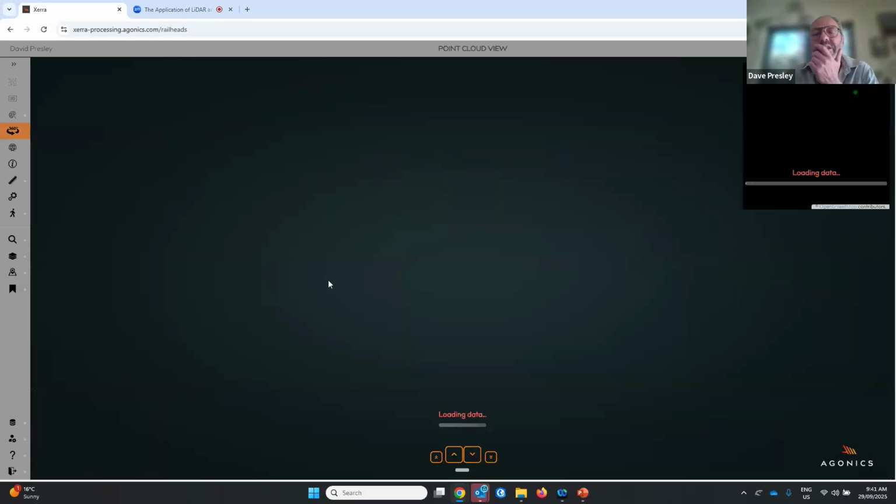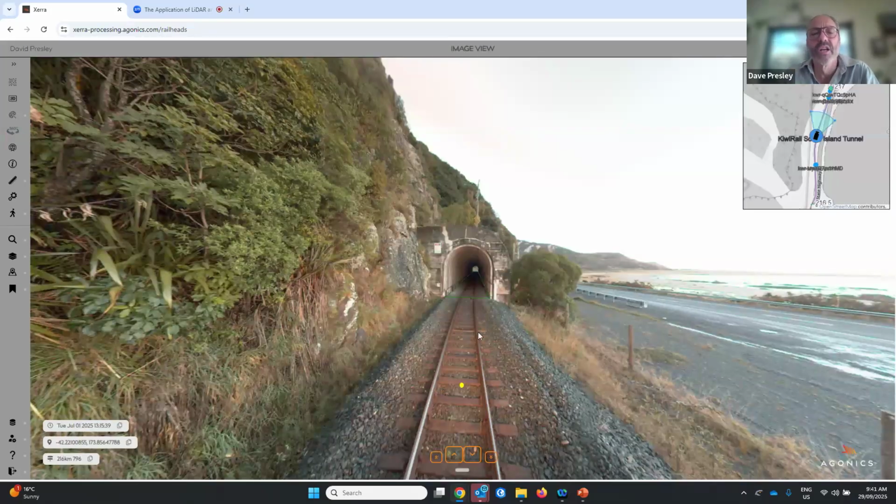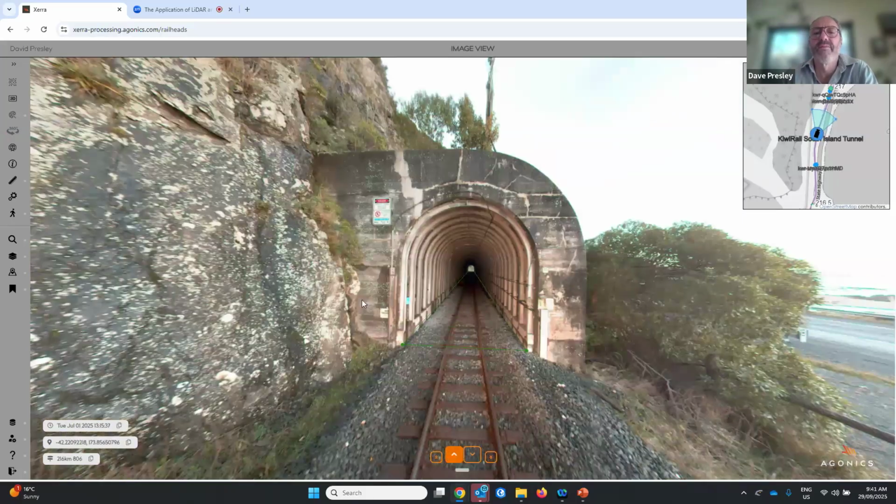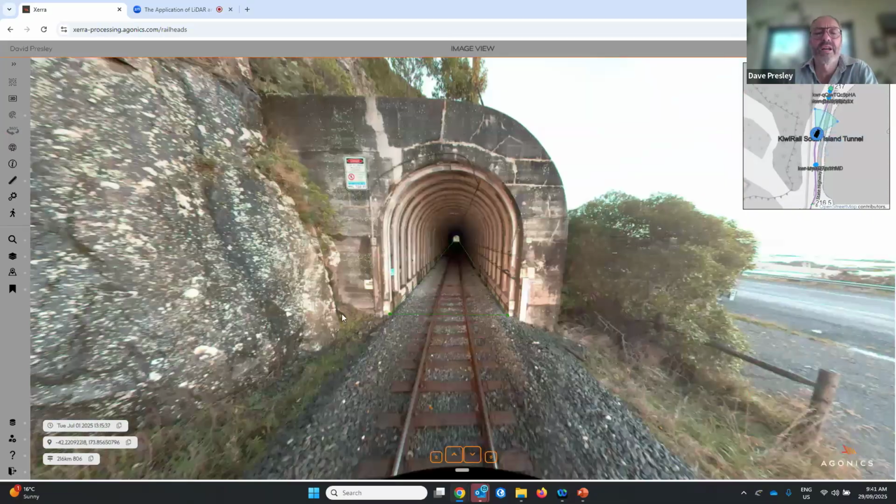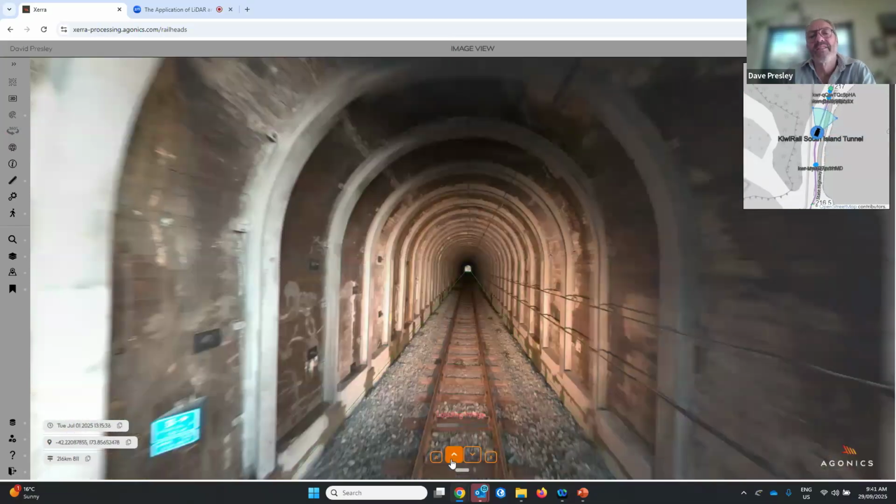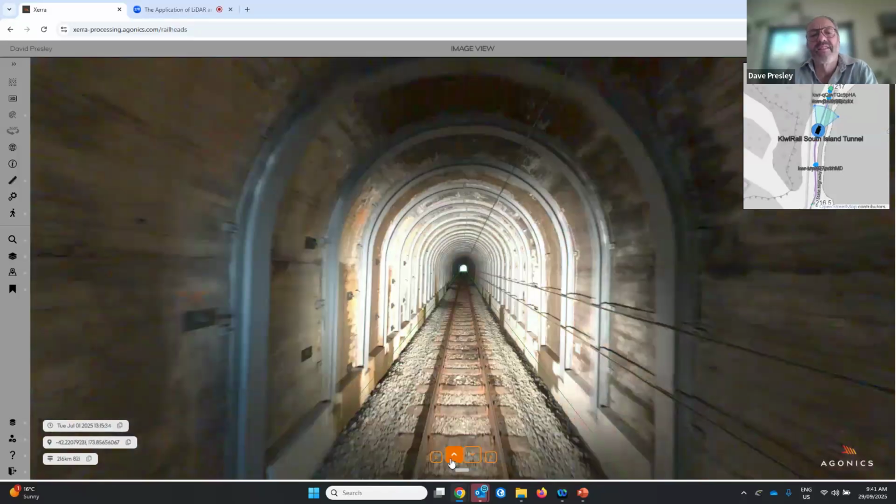This is a tunnel on the South Island. I think we're just north of Christchurch. So once again, a 360-degree image through the data, playing through every 5 meters. Suddenly, there's now available a data set of this quality.